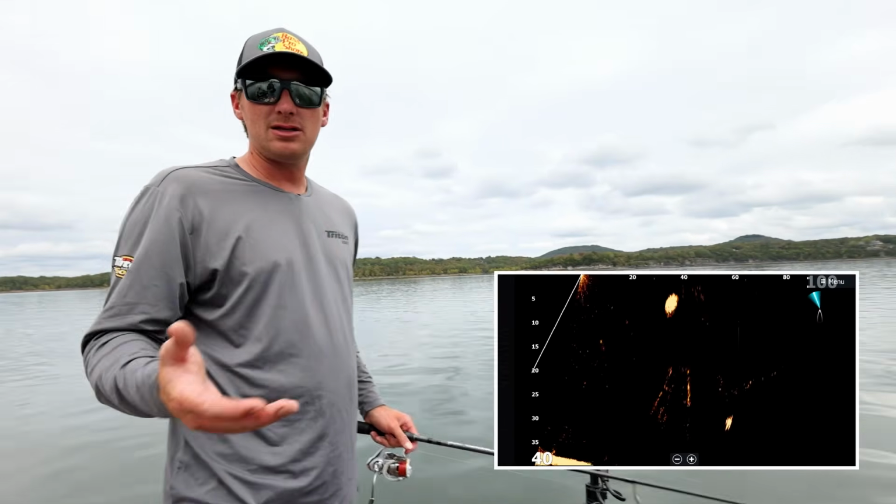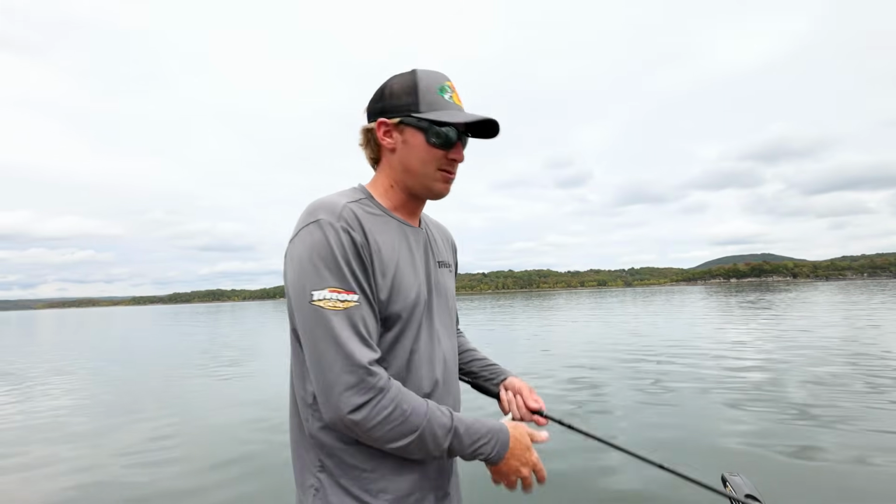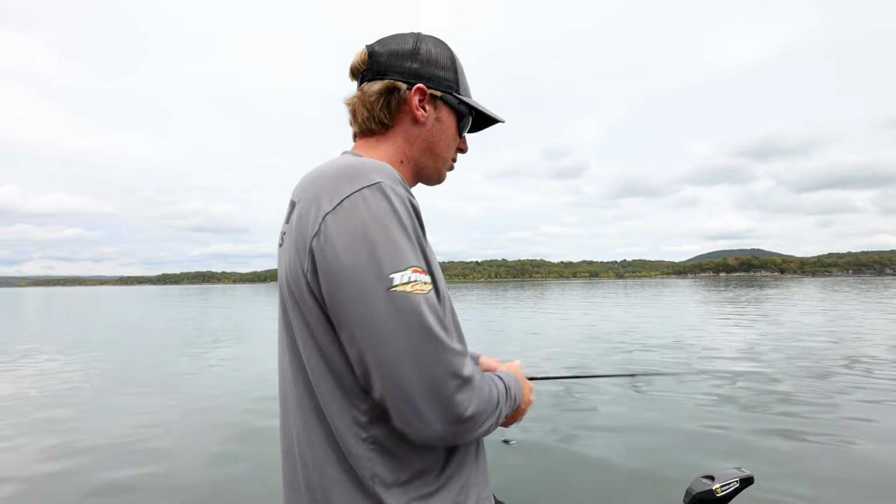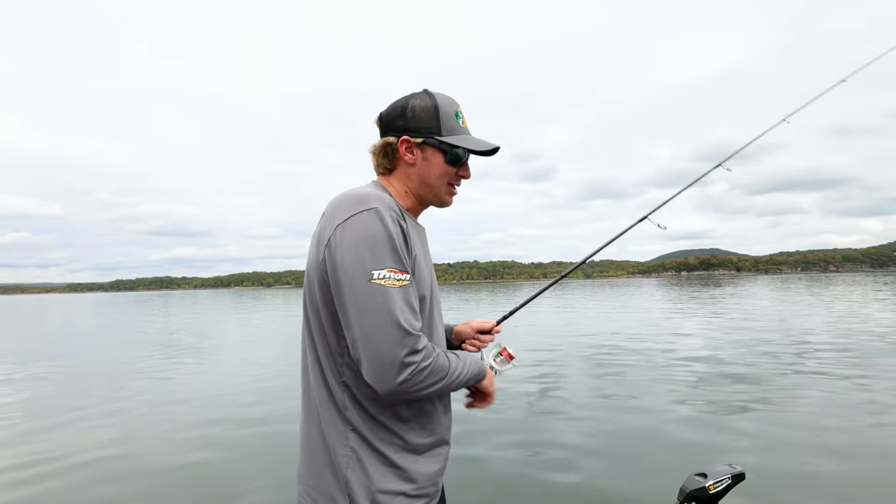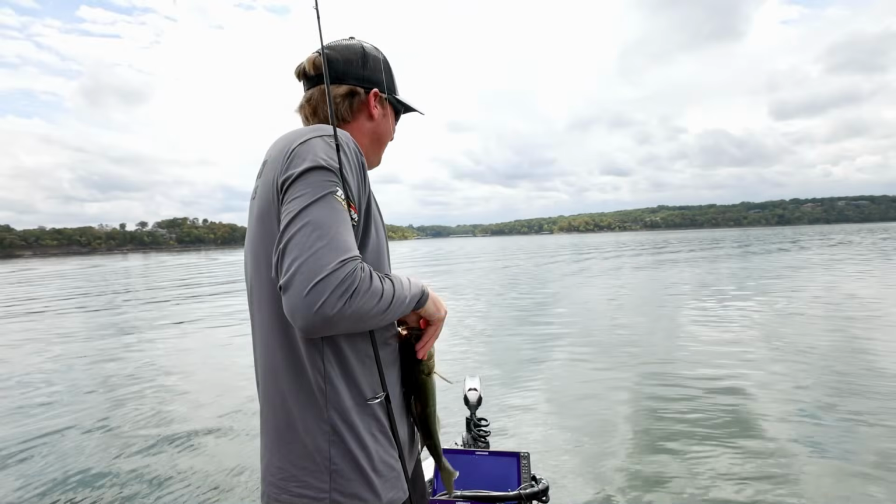So that's my settings using forward-facing sonar. The next thing you've got to do is get your pitching down. So I'll make some really good pitches and understand how to use that trolling motor and know exactly where I need to cast at. That's where the practice takes part. So that's my settings using the ActiveTarget 2. Be sure to try some of these settings. You'll catch more fish.